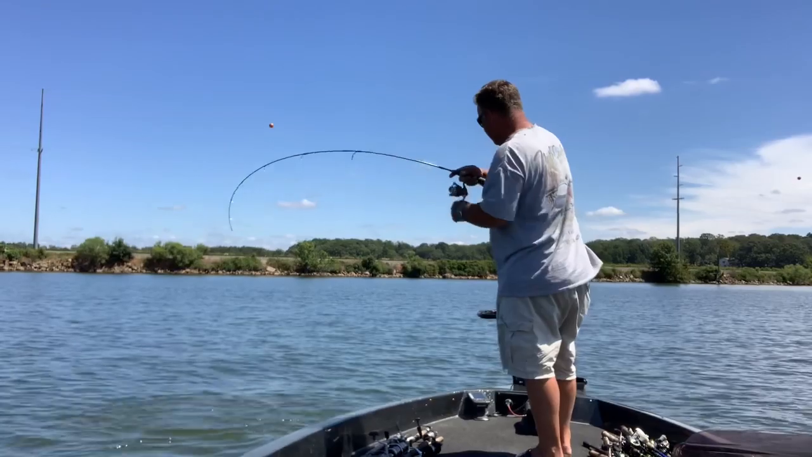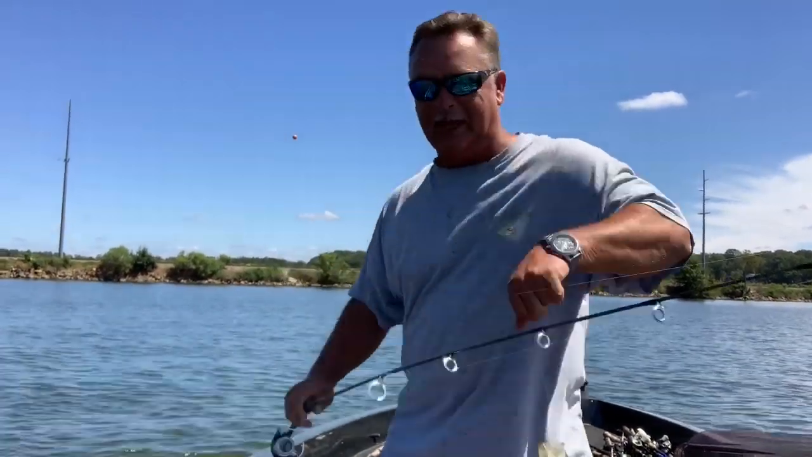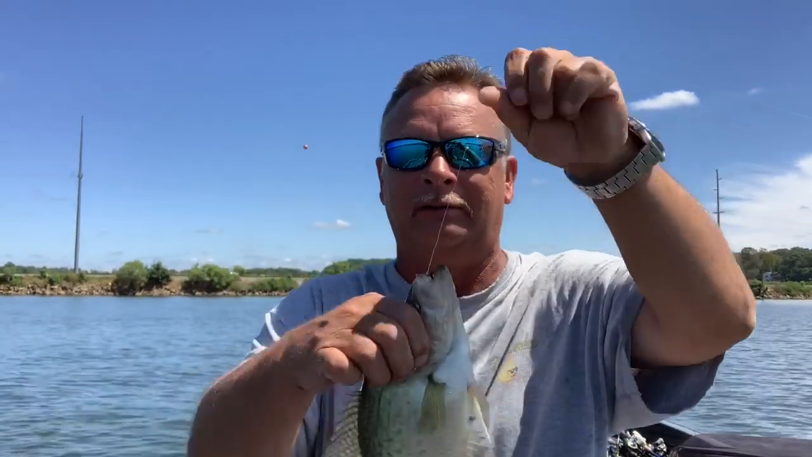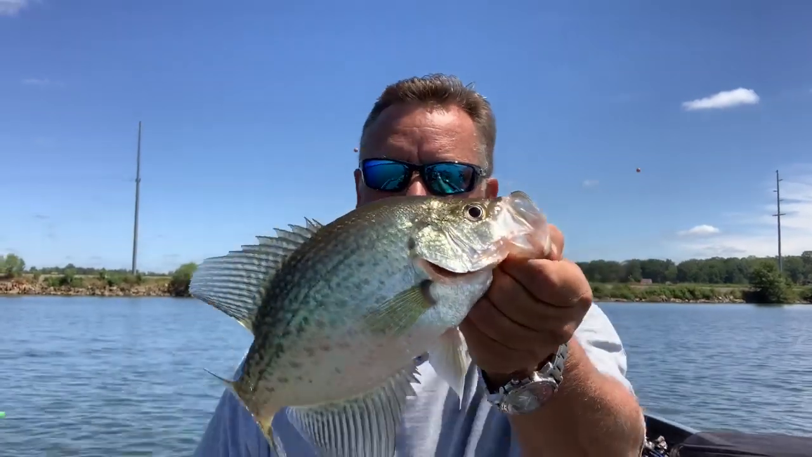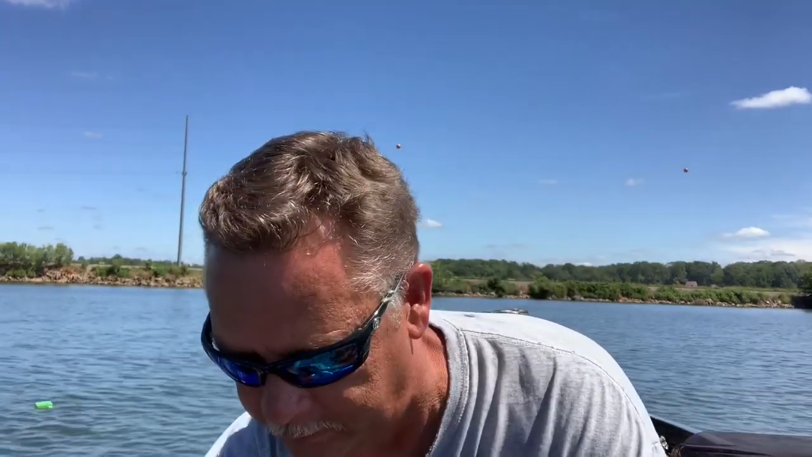Another good one, another good one. Look at the slabs, look at the slabs, boy. God, that's what I'm talking about. Another good fish.